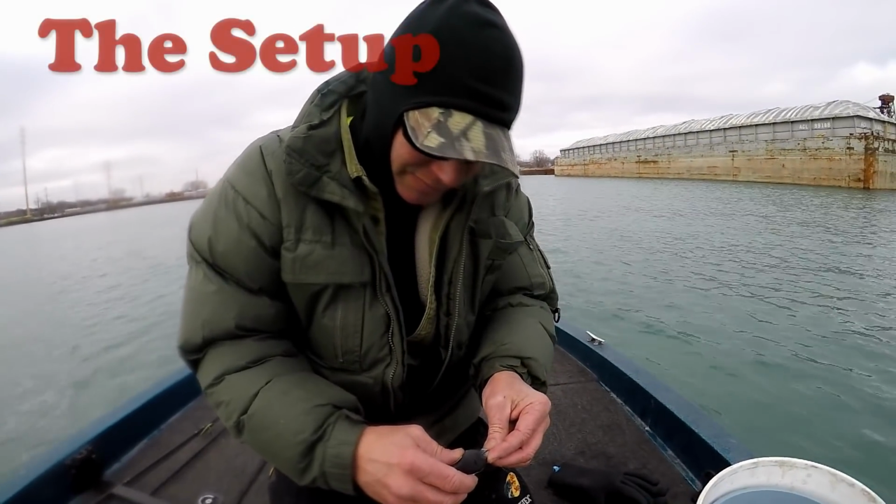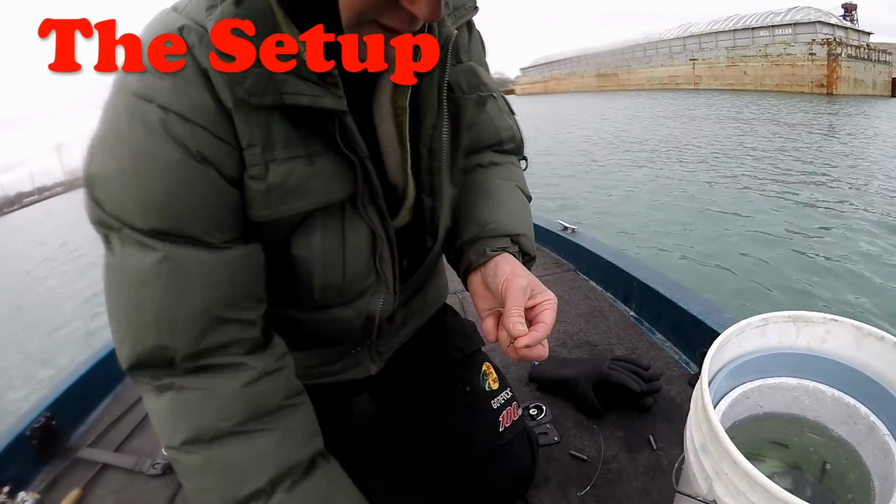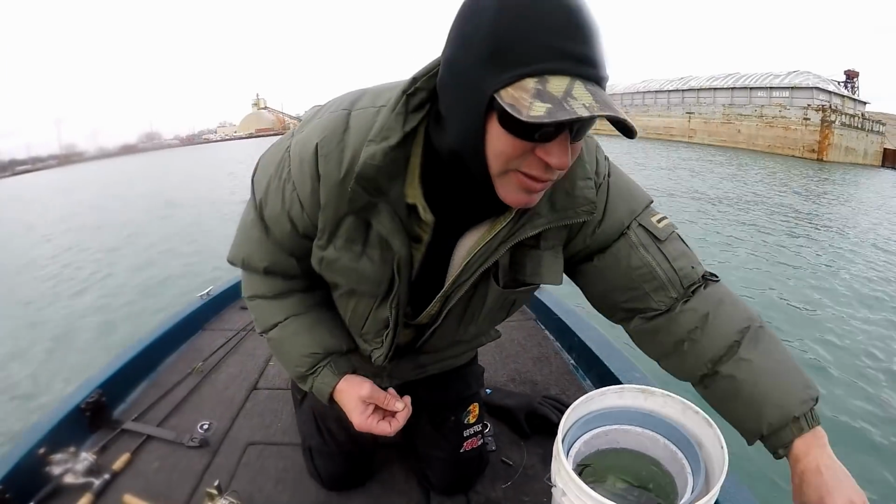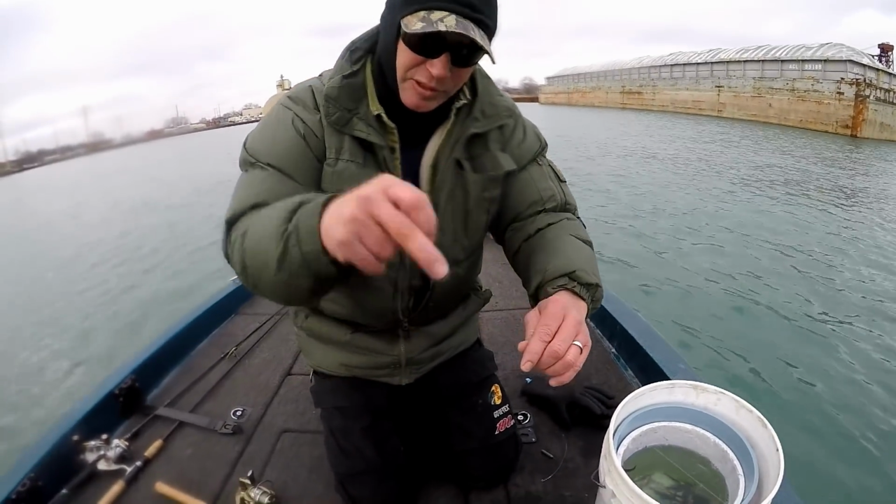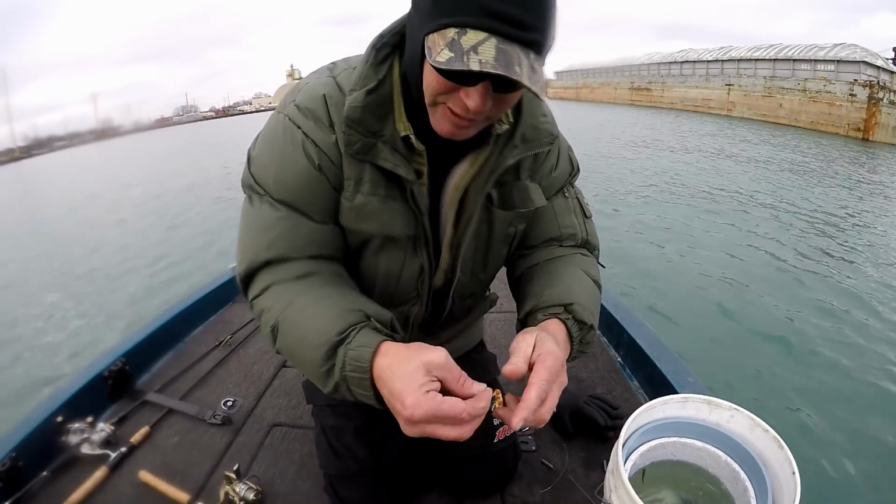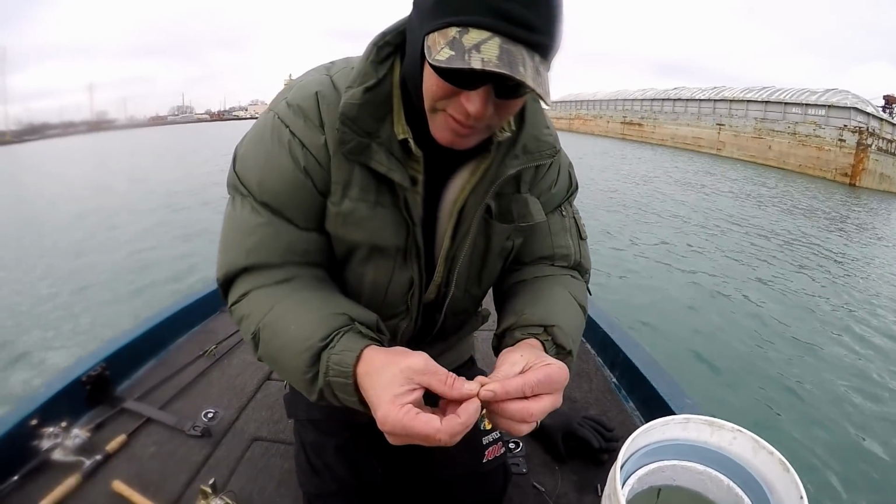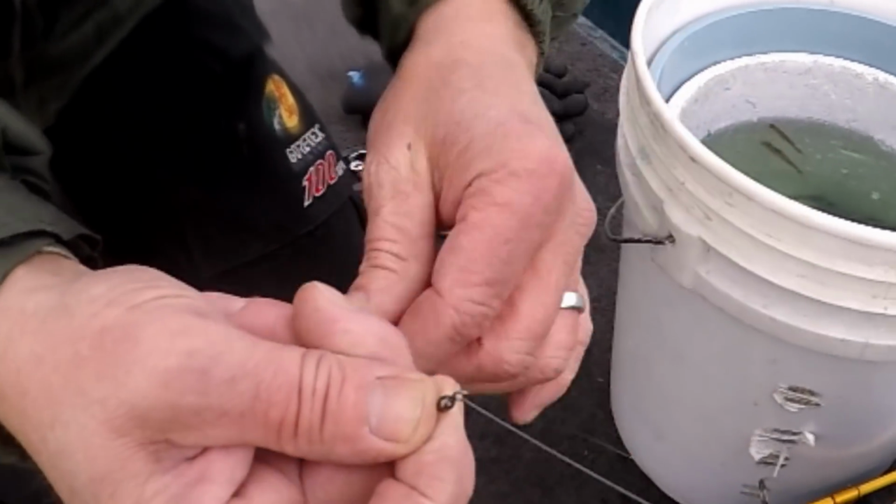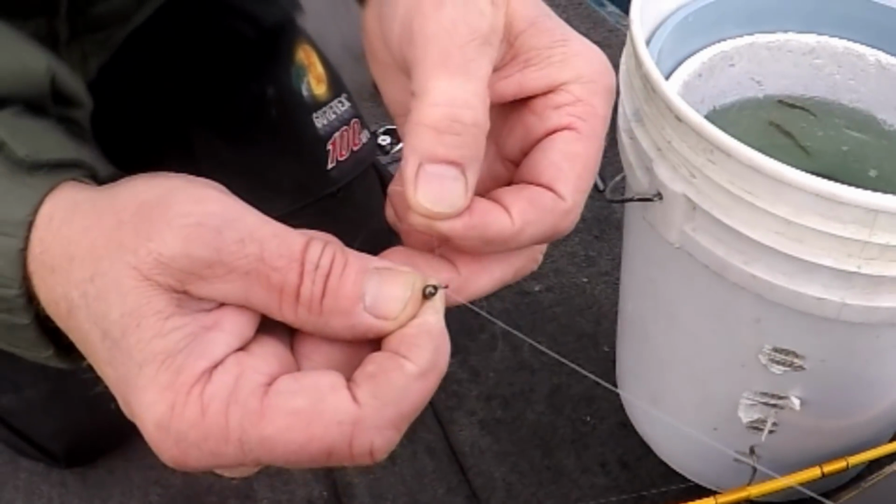All right, Jimmy, you're setting up your perch rig here. You're starting off with a, what is this, a little swivel? Just a barrel swivel. I like to use them just because the perch sometimes come up in a circle, and if you don't put it on before the rig, you can really get some line twists. So I always put my barrel swivel on first, and I use a Palomar knot for everything.